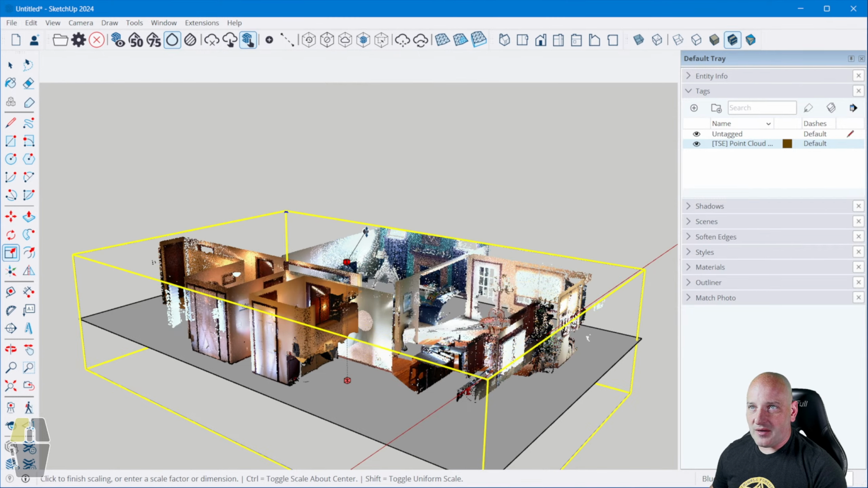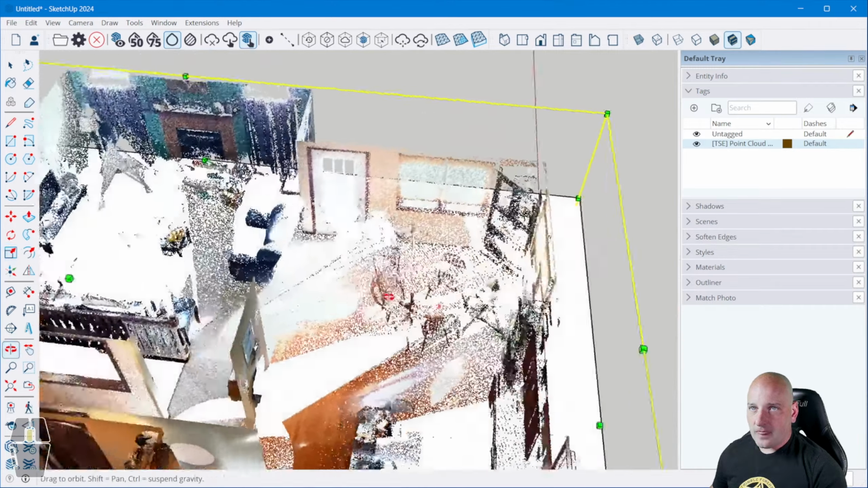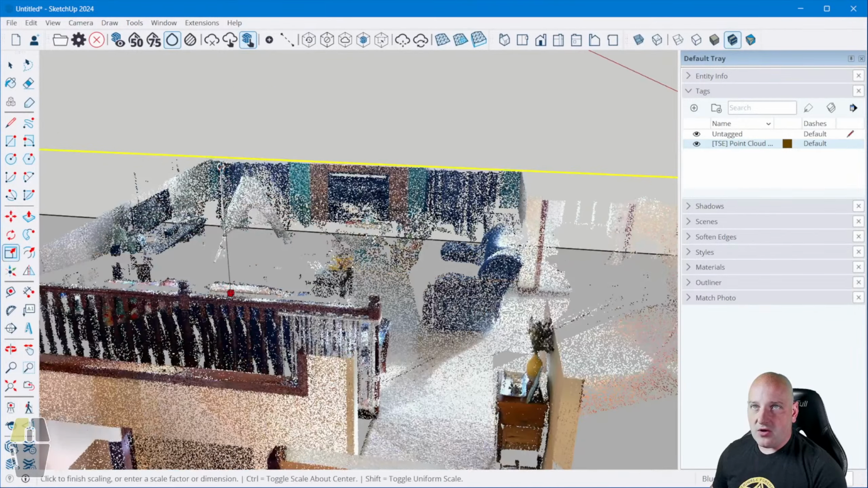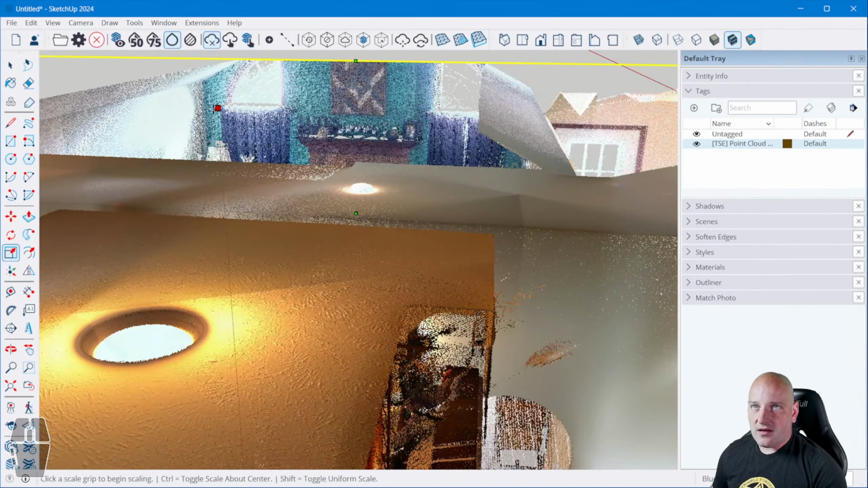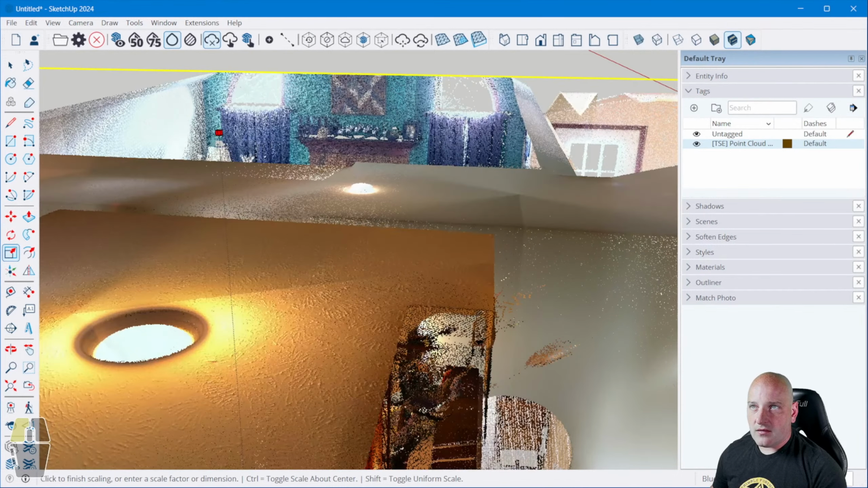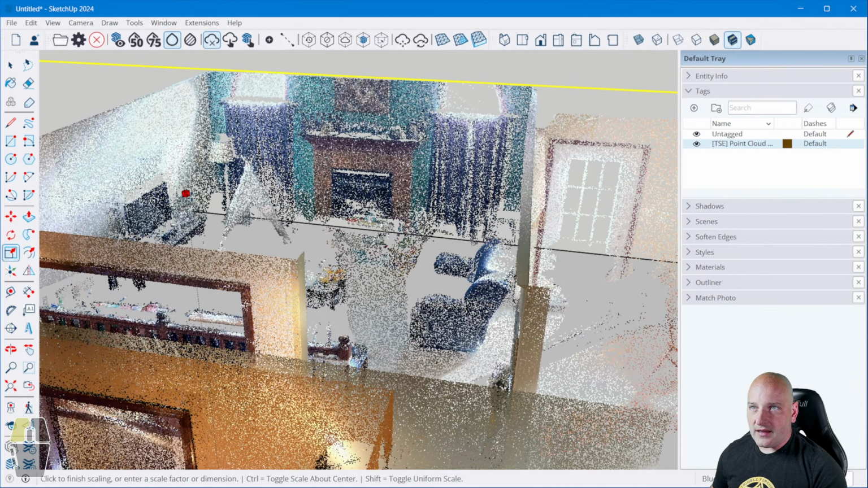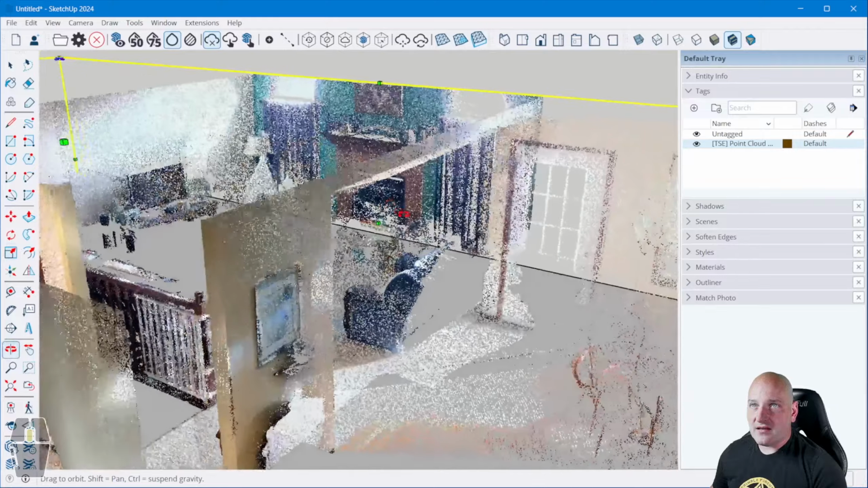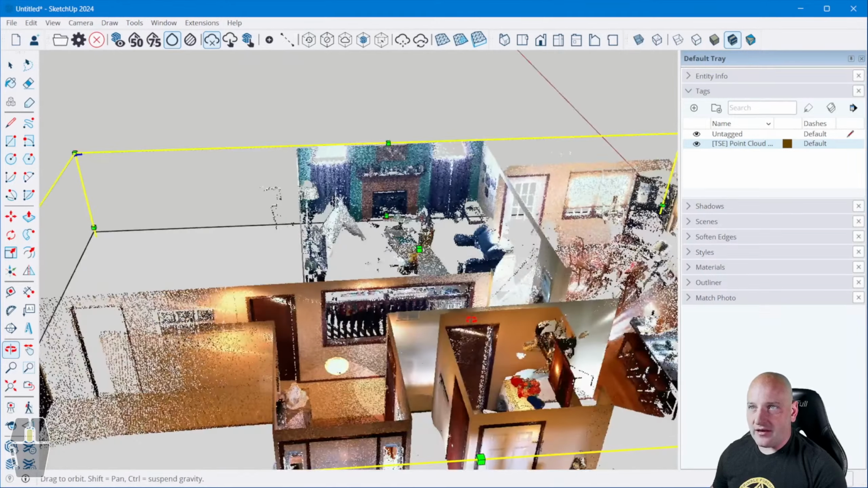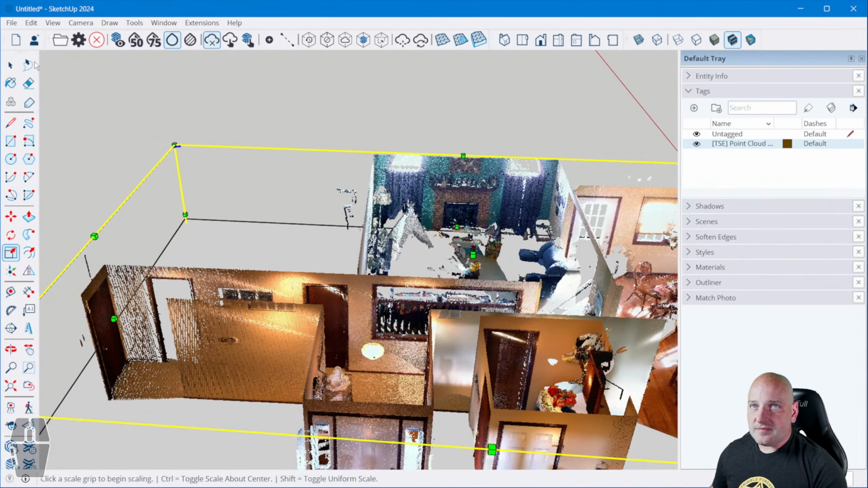I just like using these clipping boxes because I can dynamically decide what it's going to be. Looks good to me. Make a couple small adjustments in here. I don't want that to snap to anything. There we go. I just want it so the ceiling goes away and I can get a good cross section of my walls. All right, that is mint right there. That is just mint.